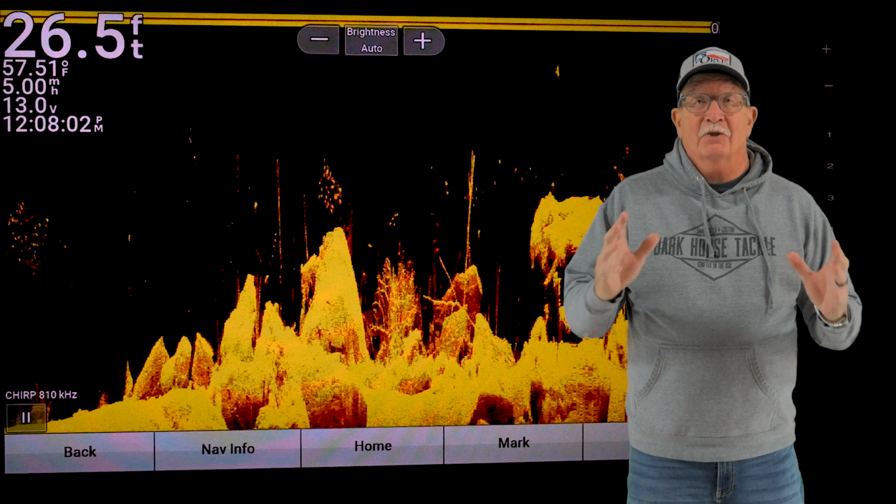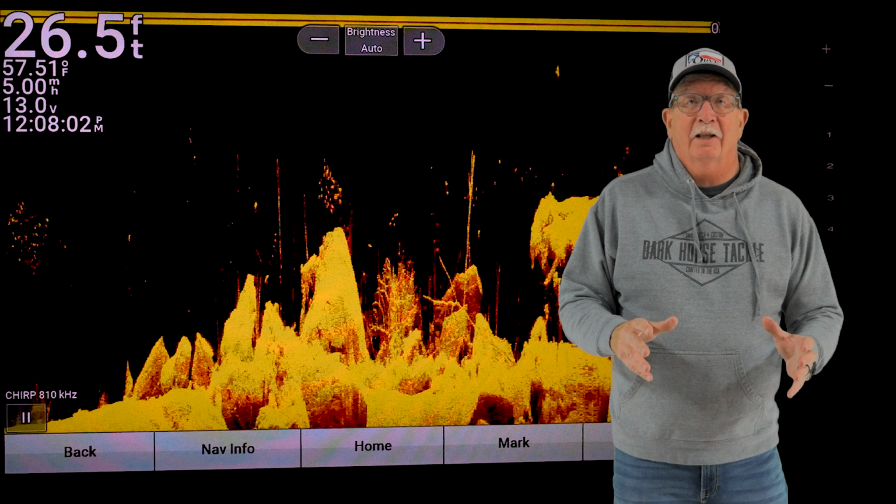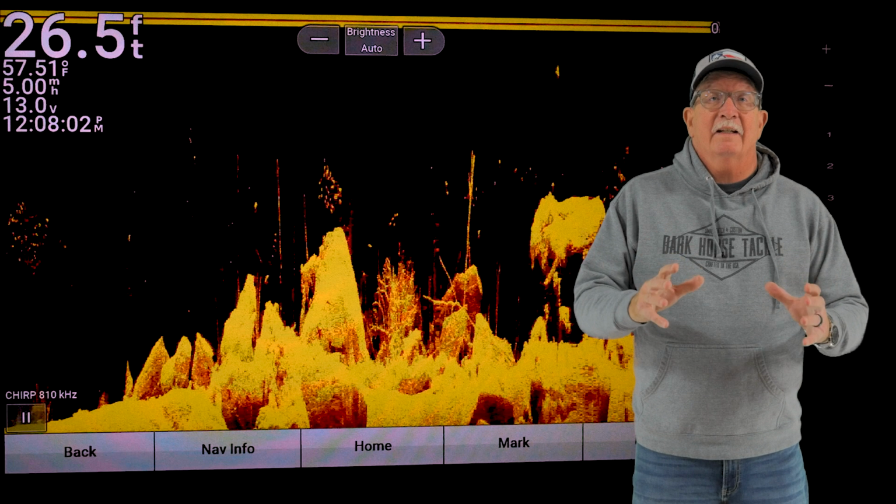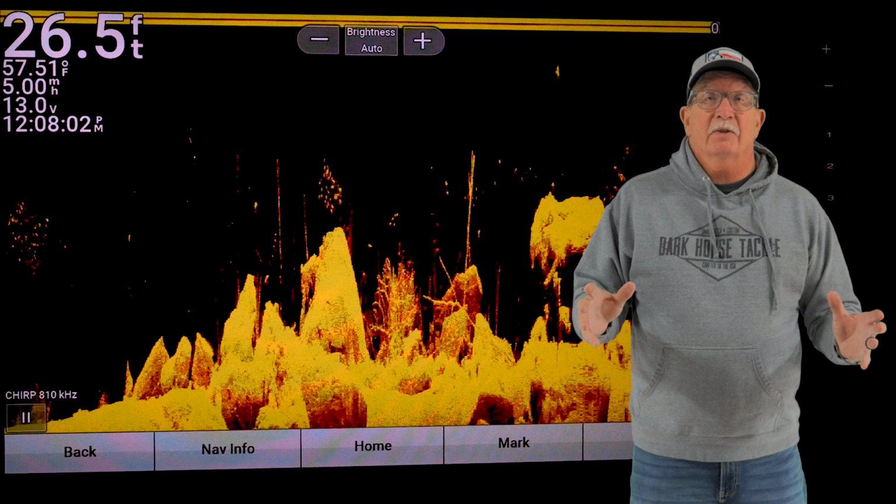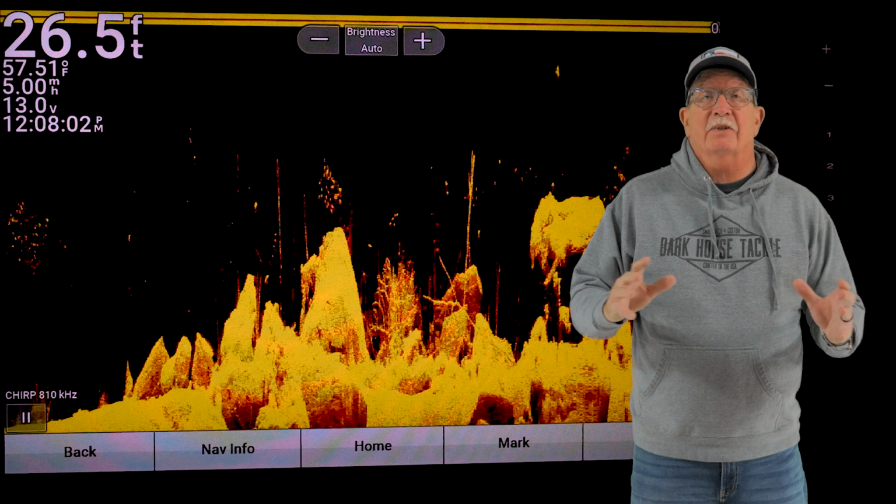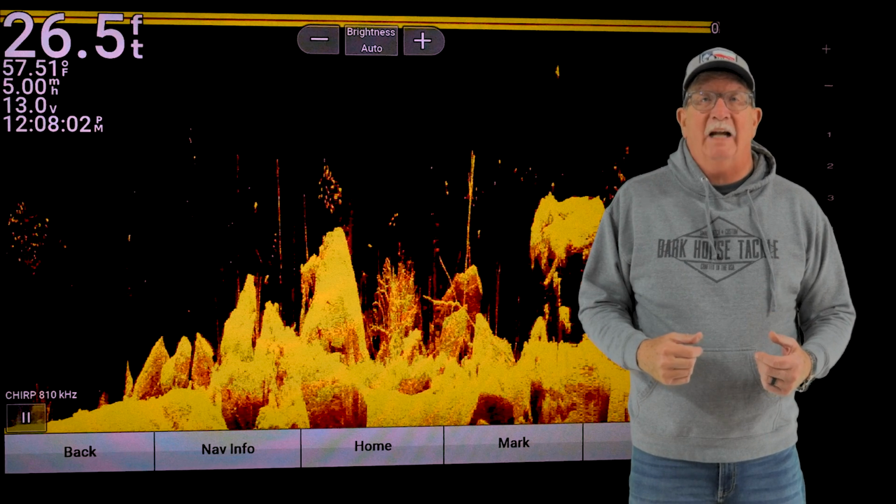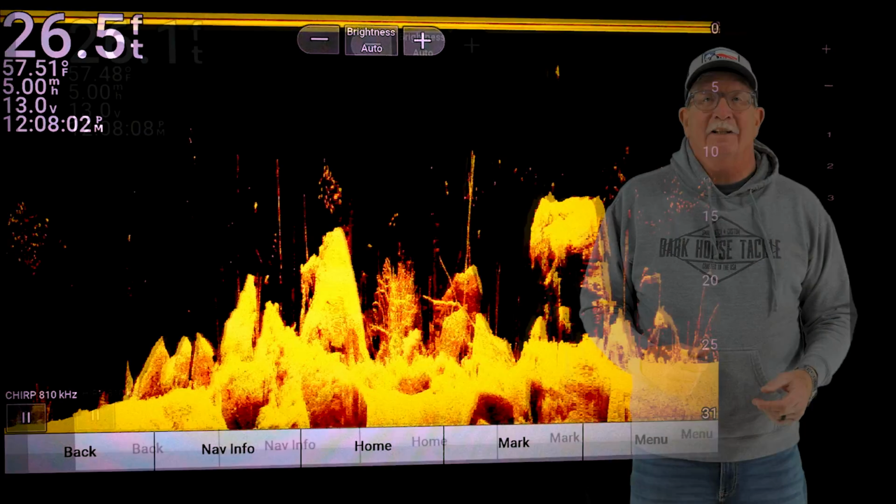All right, so let's talk about amazing colors. When you get one of these Garmin chart plotters, you're getting packages for the clear view and side view color palettes that are just amazing. But you know what? Instead of me standing up here talking about it, let's go ahead and show you.